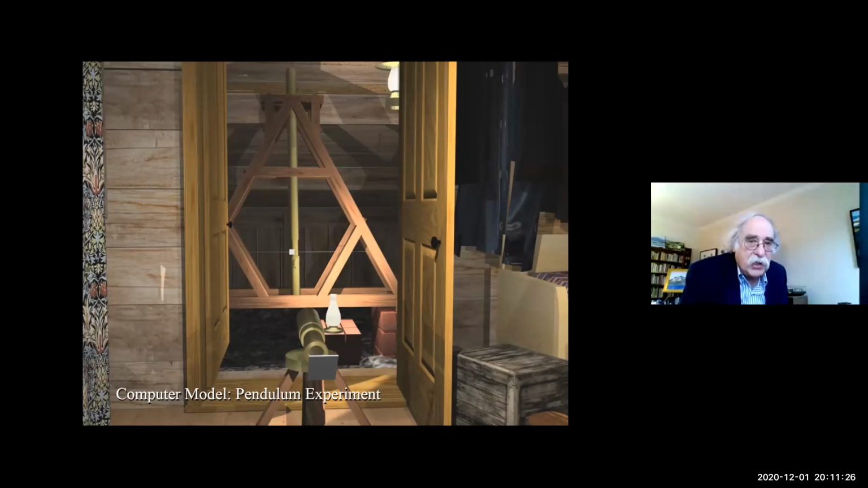This was a place of scientific... this was a scientific expedition, so we also modeled all the scientific equipment that was used in the period.